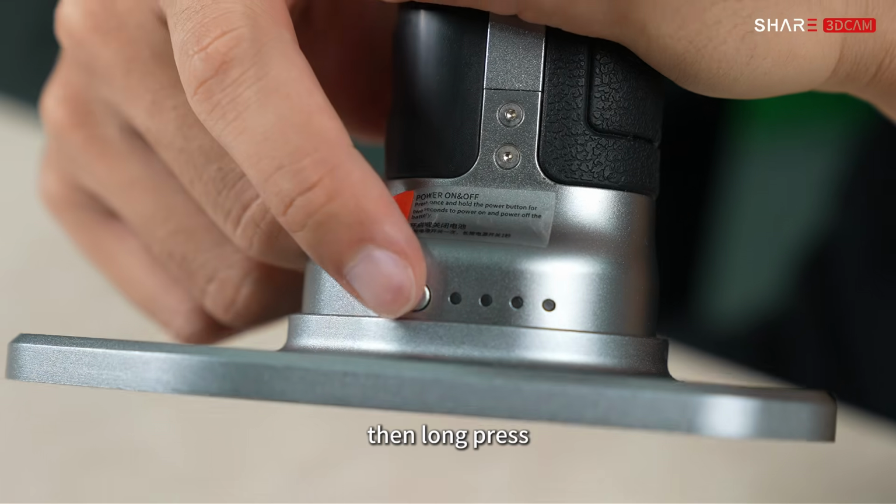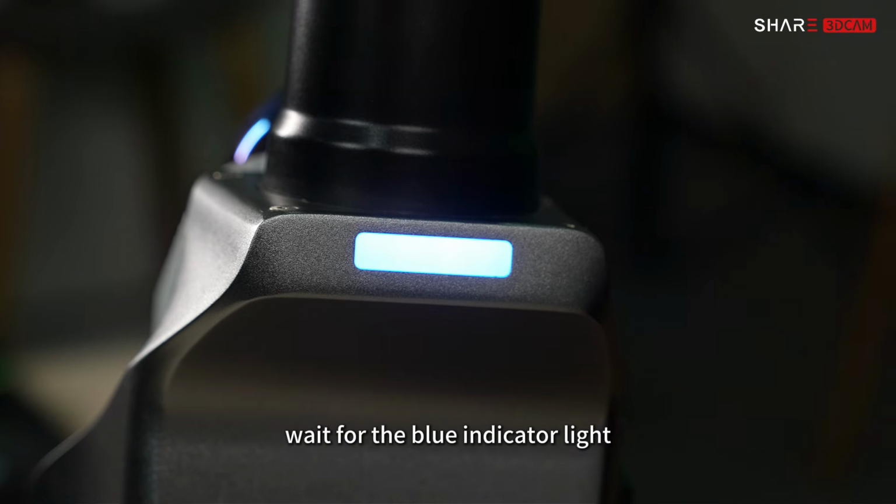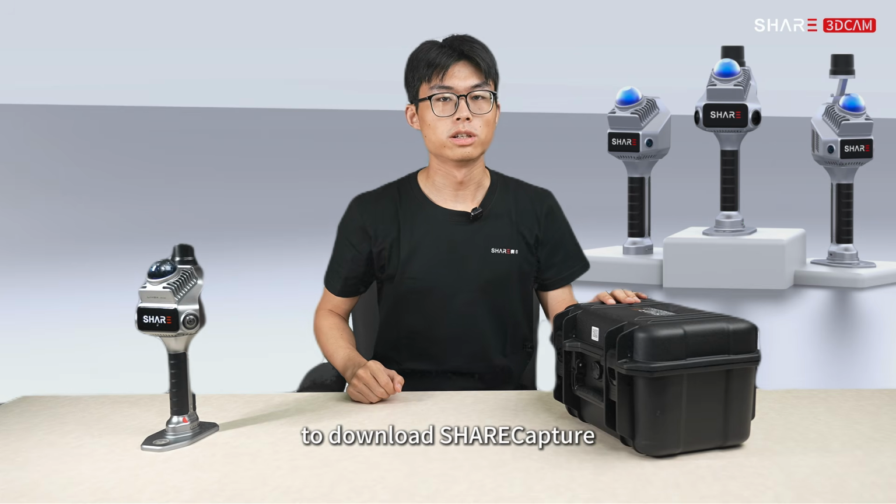Short press, then long press. Power on. Wait for the blue indicator light. Device is ready. Scan the QR code to download Share Capture.